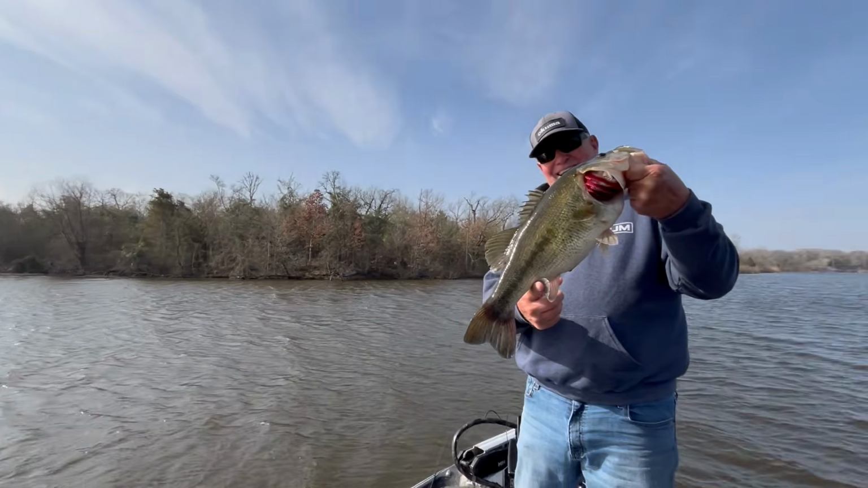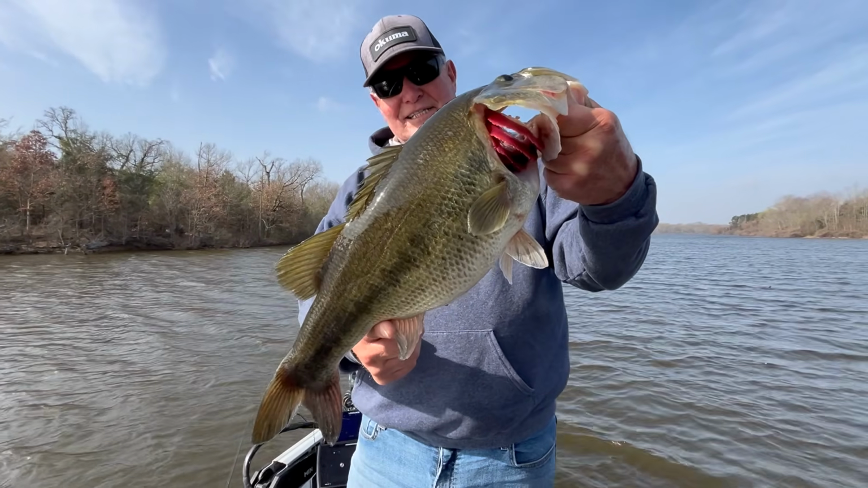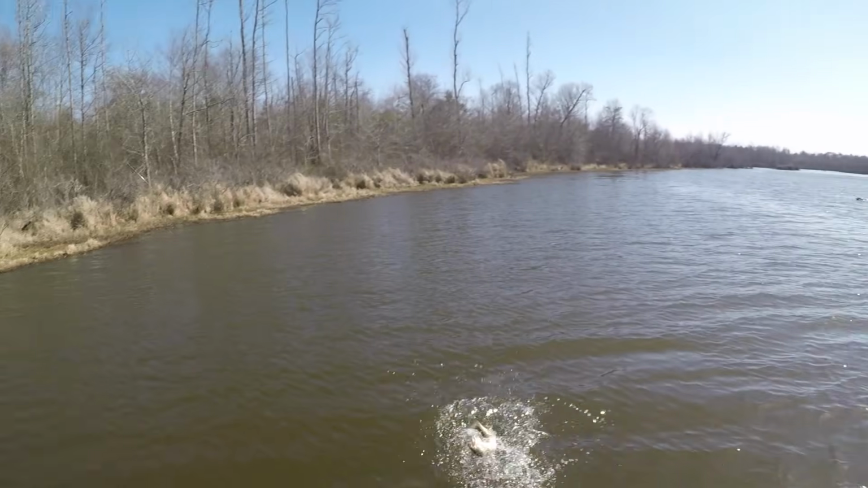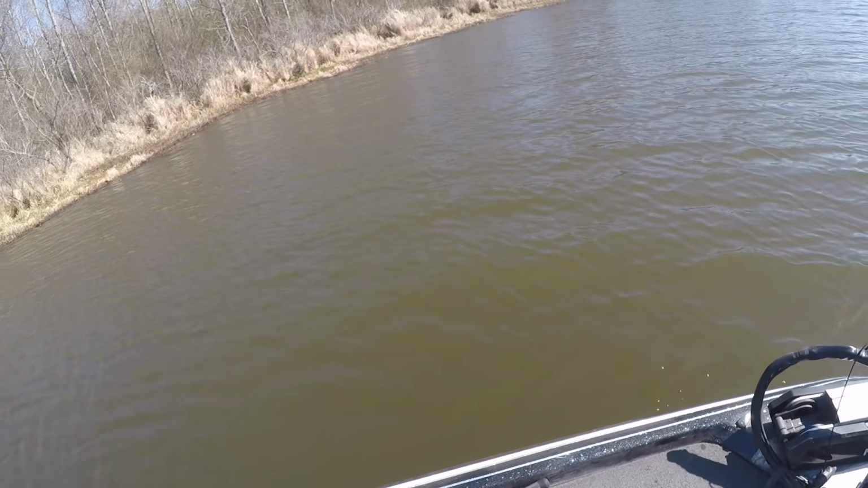I just hope y'all can hear any of that because the wind is going. It's probably good, but that's a good 5+. Dude, he short struck me right there. Watched him come up and eat it, like I was pulling out of the water as he did it. That was strange.